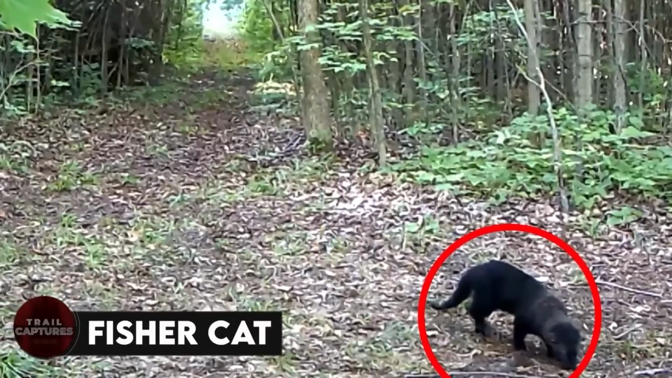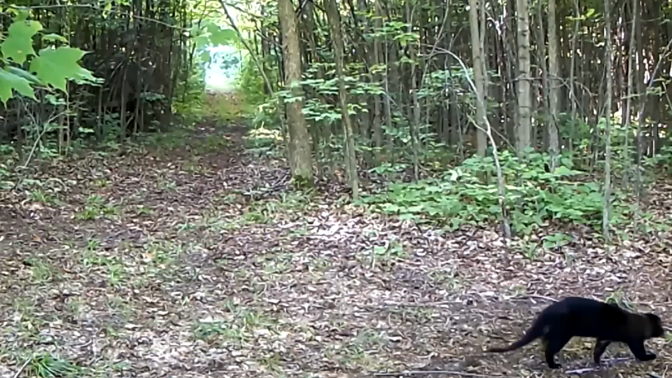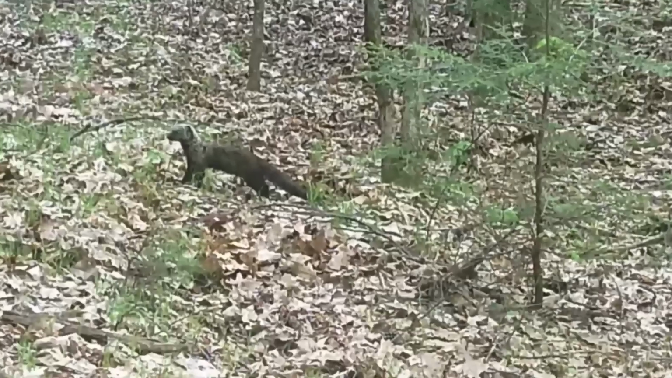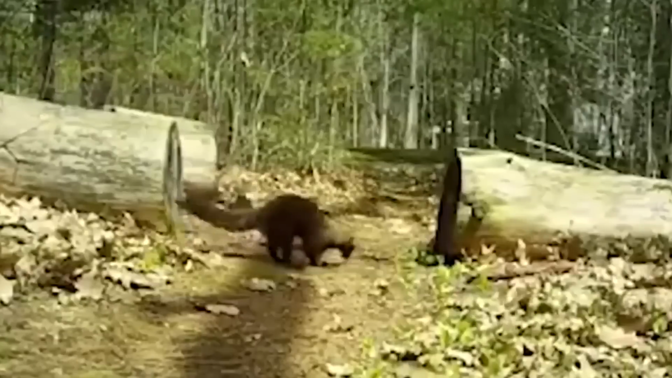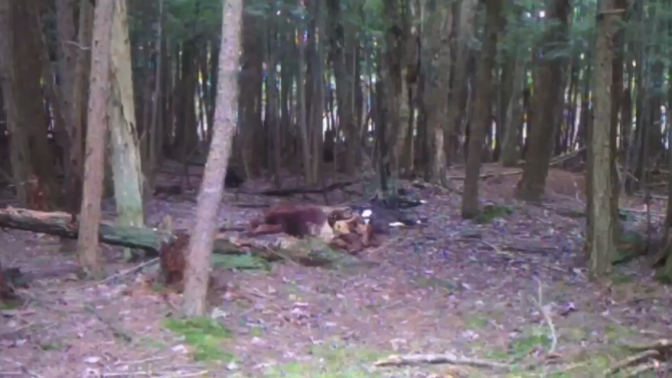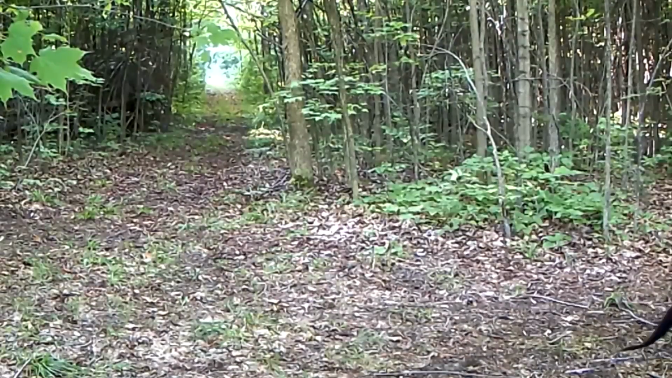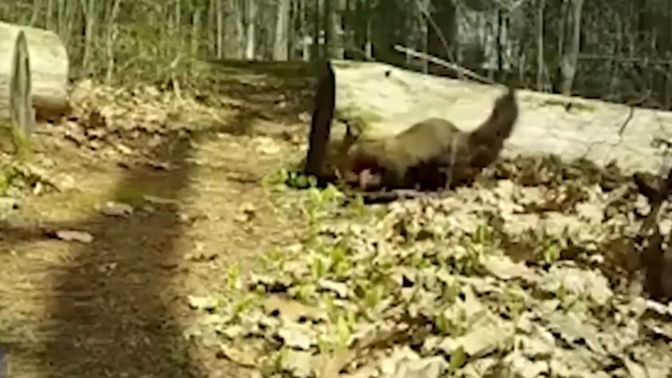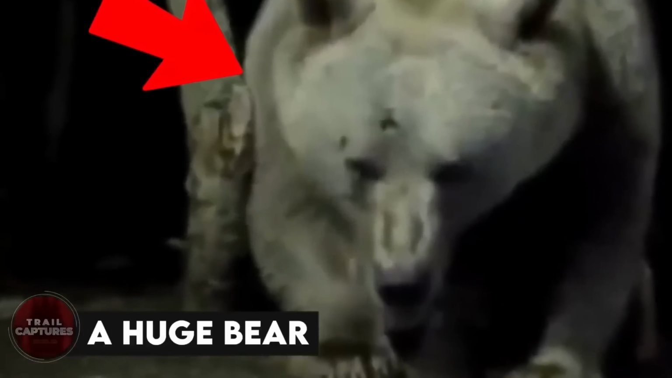Fisher cat. Not everyone knows that the animal caught on this trail cam is a fisher cat, and for months after the video was uploaded, the animal was considered unknown and undiscovered. But we're here to tell you that this isn't an unknown animal, and in fact is a species not found everywhere. They are not, however, considered felines. Just because of the way they look, they have been termed fisher cats. Weird, right?